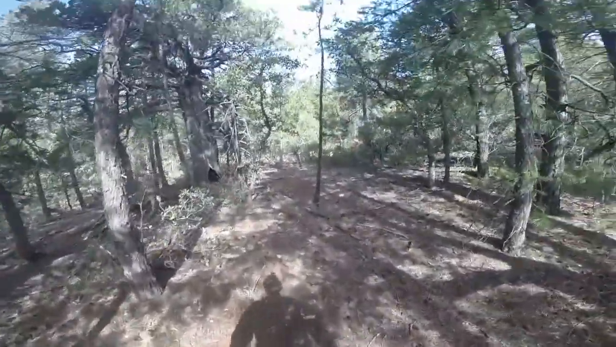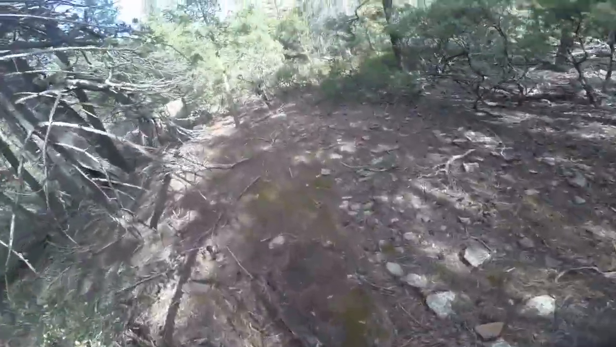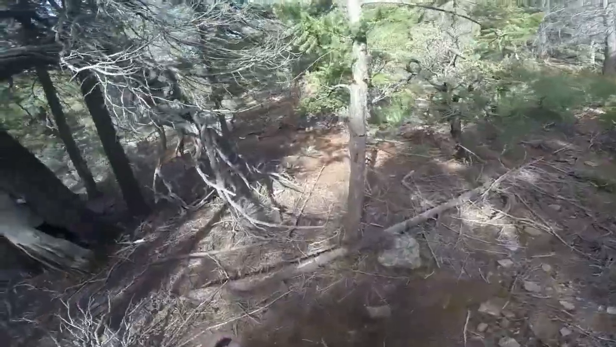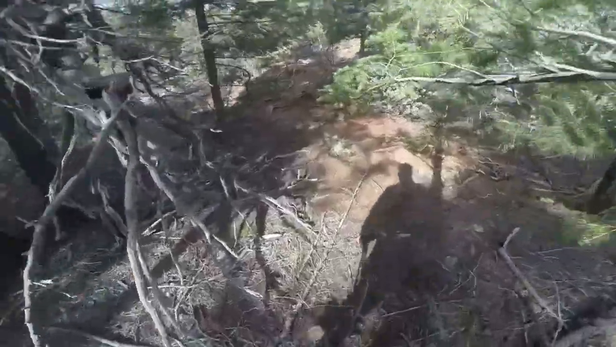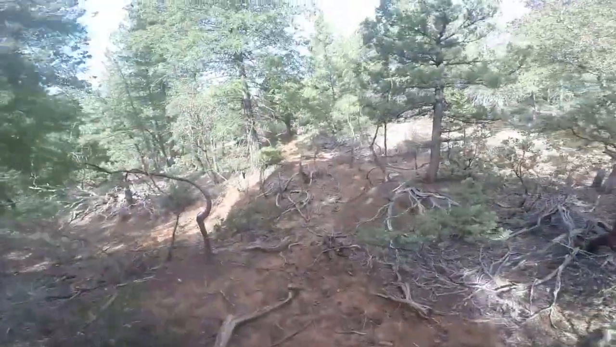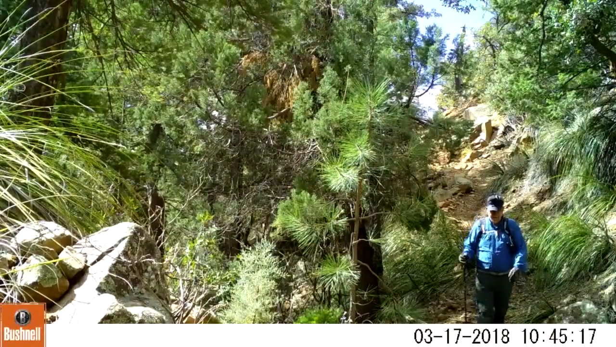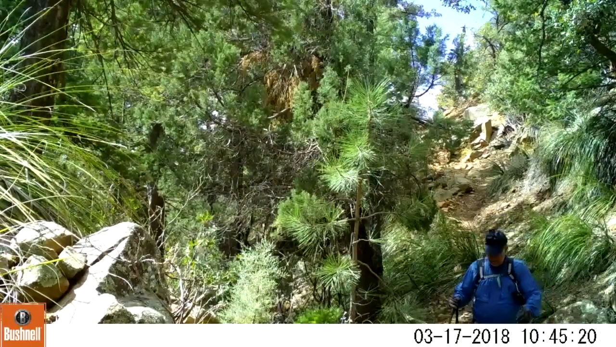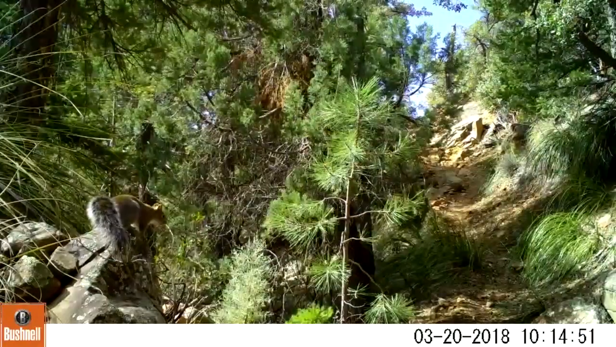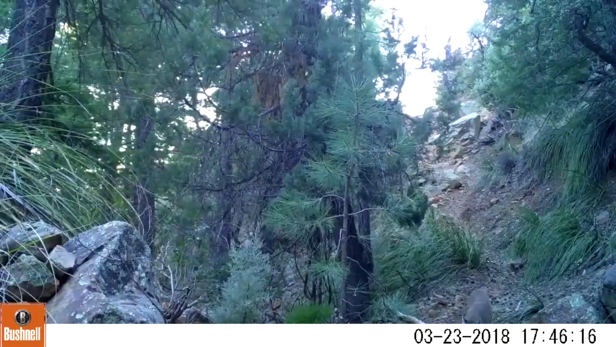So I will head on back to the trail here and head for my next camera. A camera which I have got some nice mountain lion and bobcat video. Okay. Here I am returning from the far end of my camera locations, and here is a popular spot for mountain lions. Here's a squirrel, and up ahead we're going to see the last mountain lion that I got.